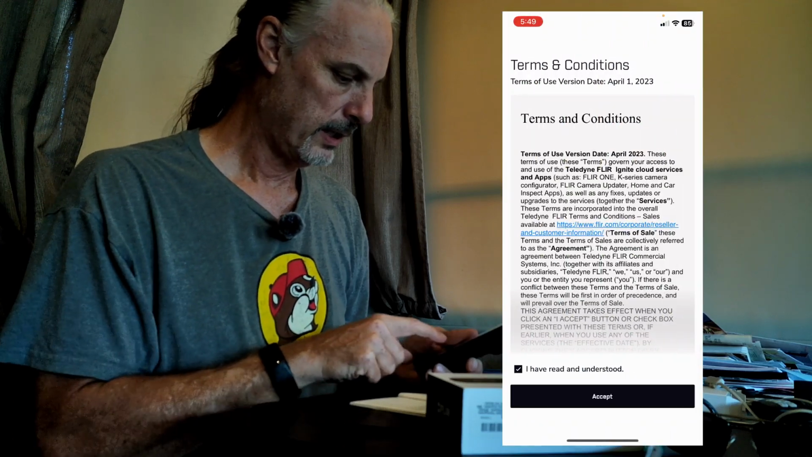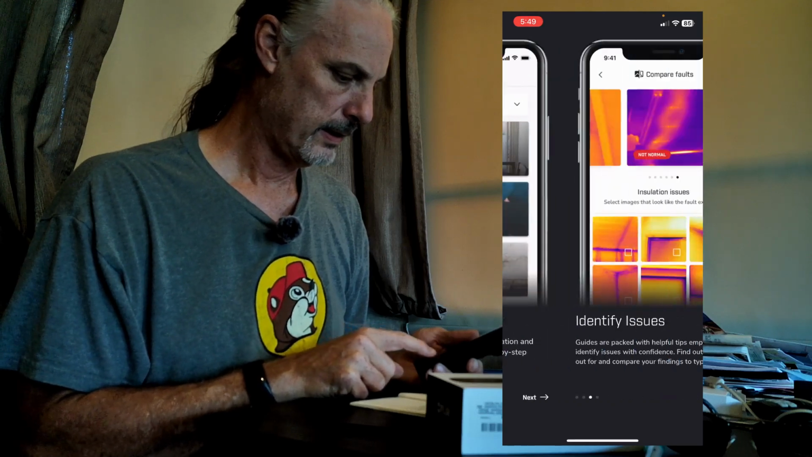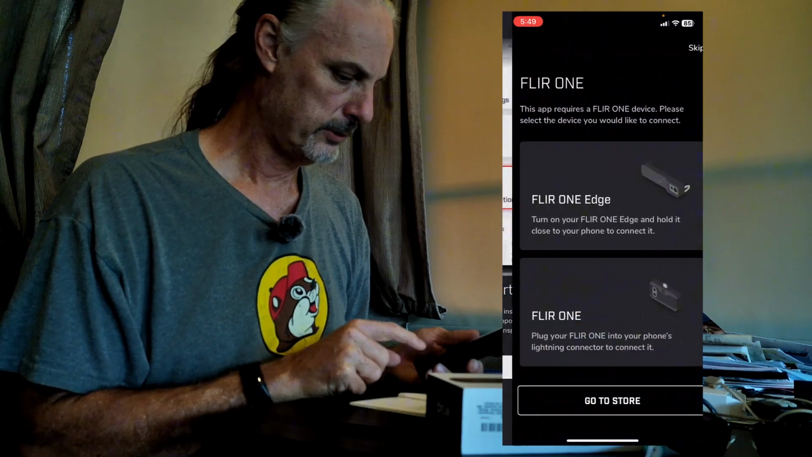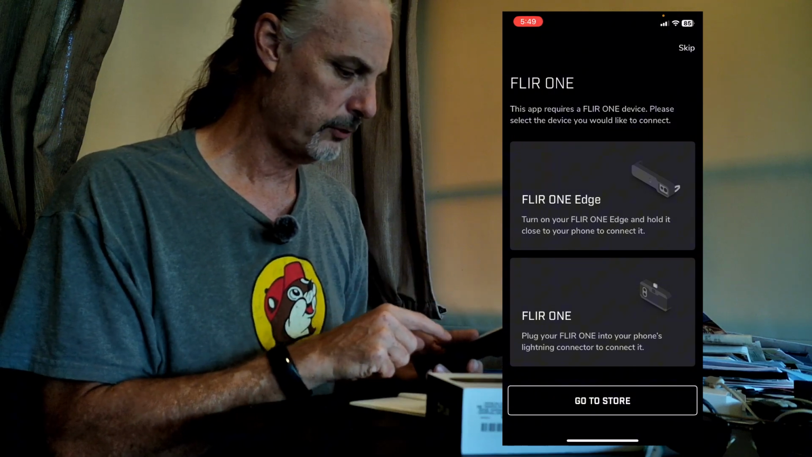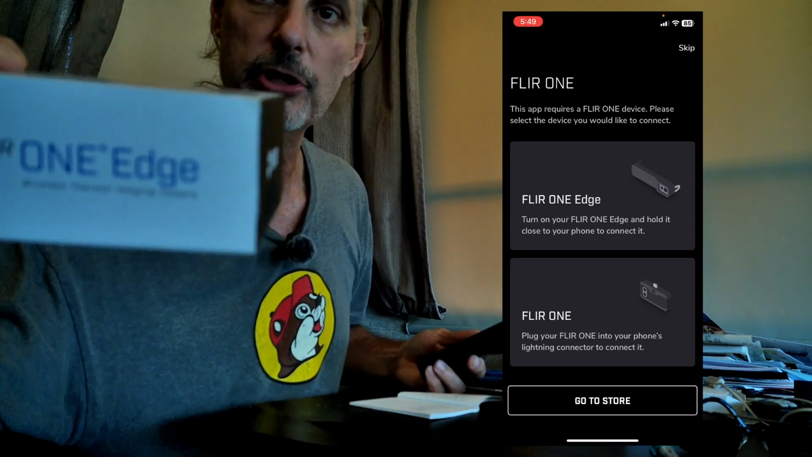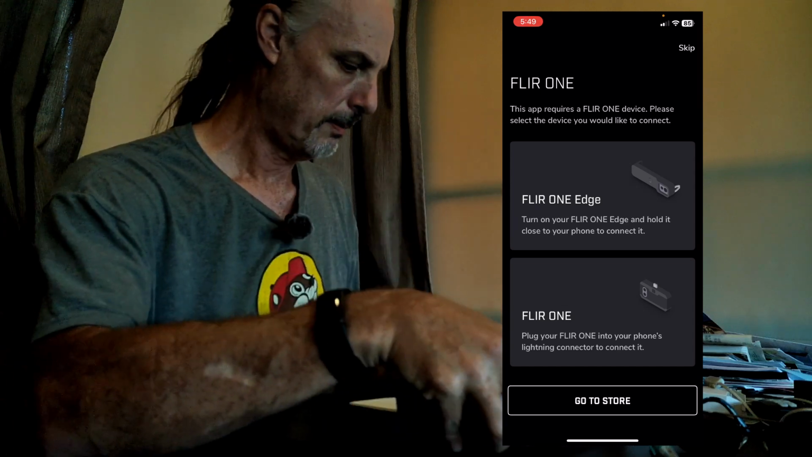I don't need a sales speech. I need an installation. All right, so this is the one that we have. It says the FLIR ONE EDGE or the FLIR ONE. This does say that I have the Edge, so I am going to pick that one.